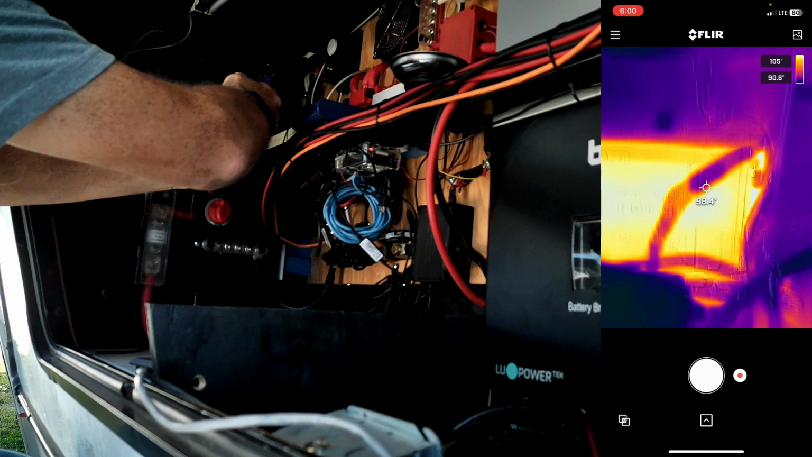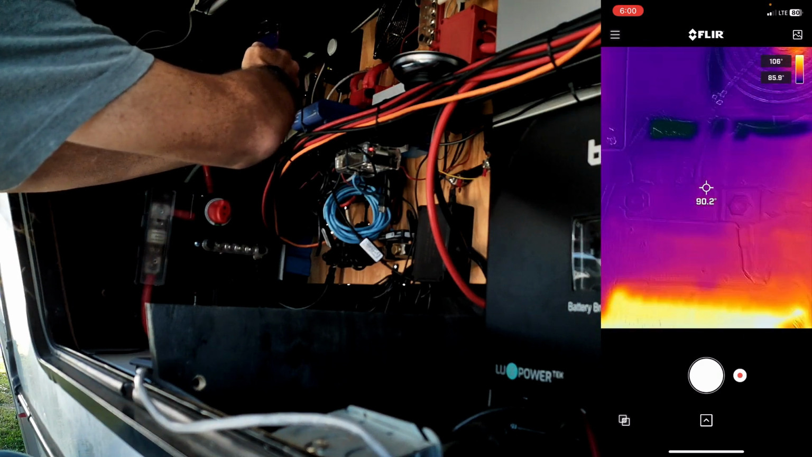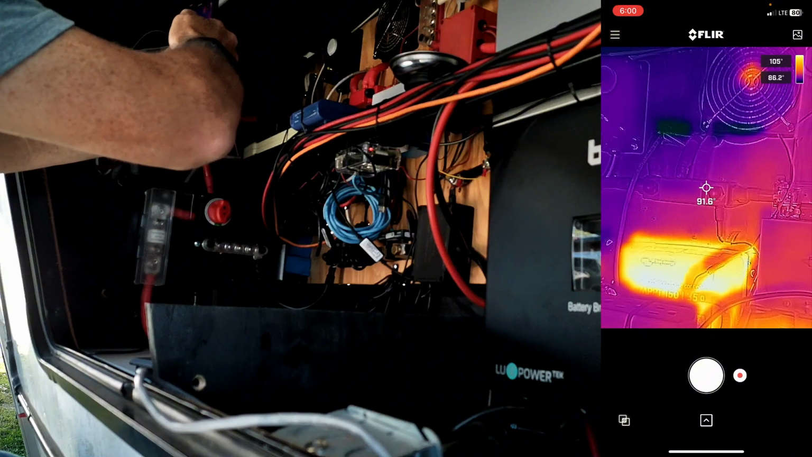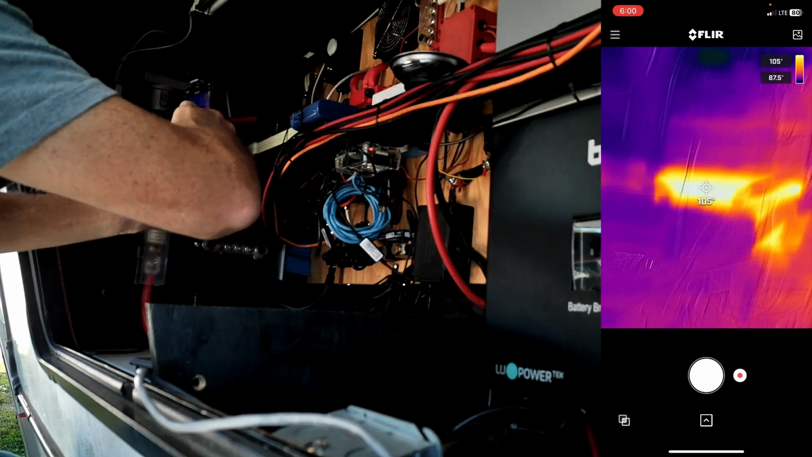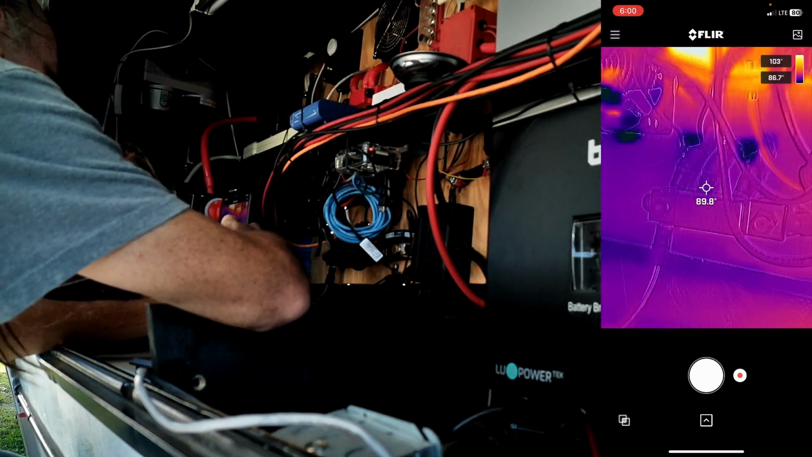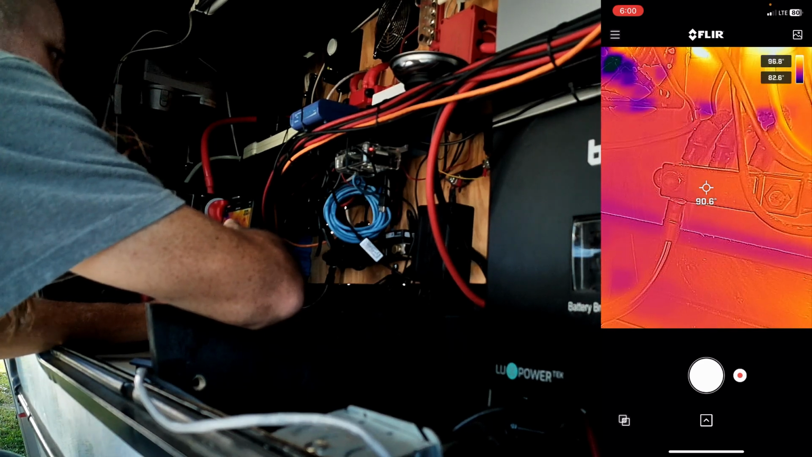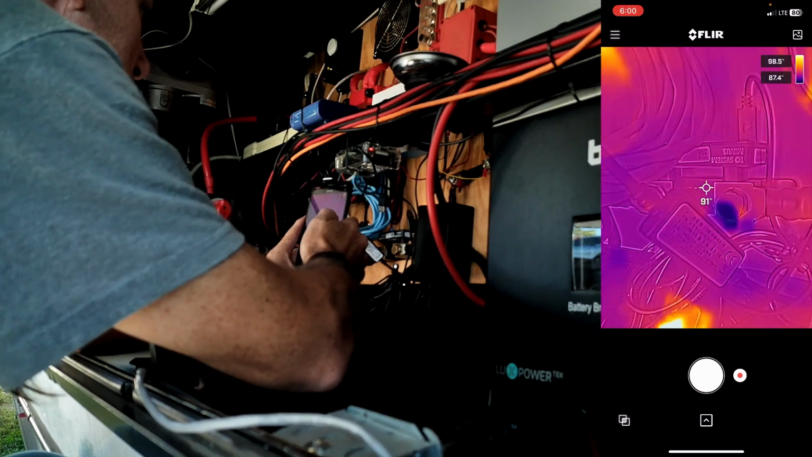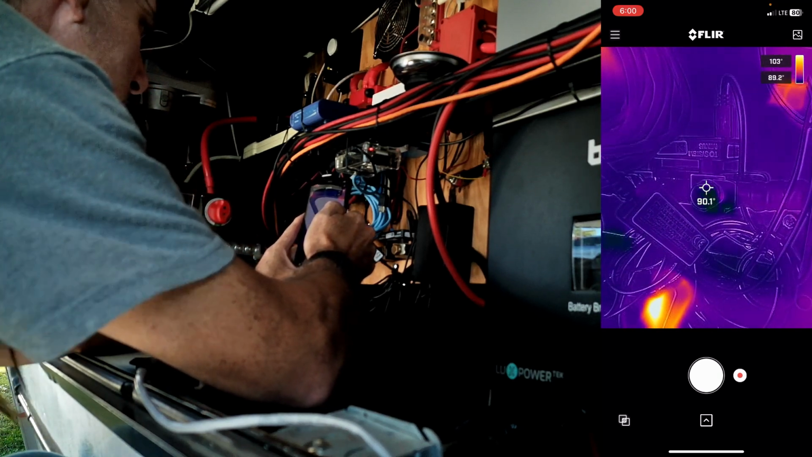The wires themselves are all cold. The bus bars, can't even find the bus bar on here. It is so cold. There it is. It's 90 degrees. The hot bus bar down here at the bottom, the negative, is 90 also. I'm going to run over here to the shunt. And the shunt is also sitting at 90.